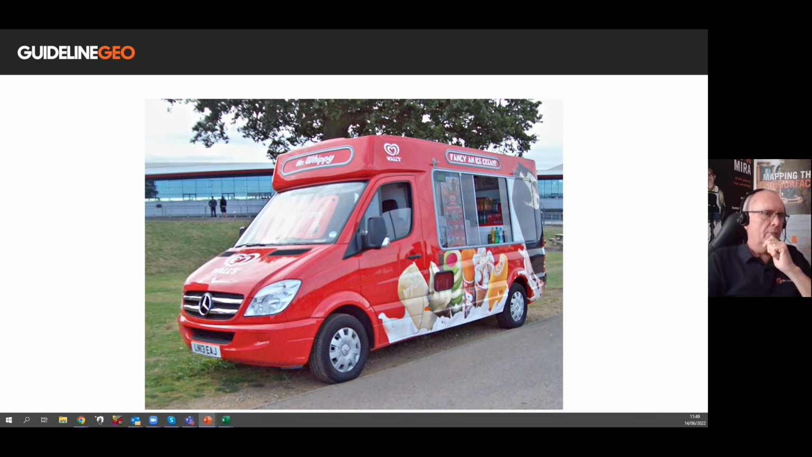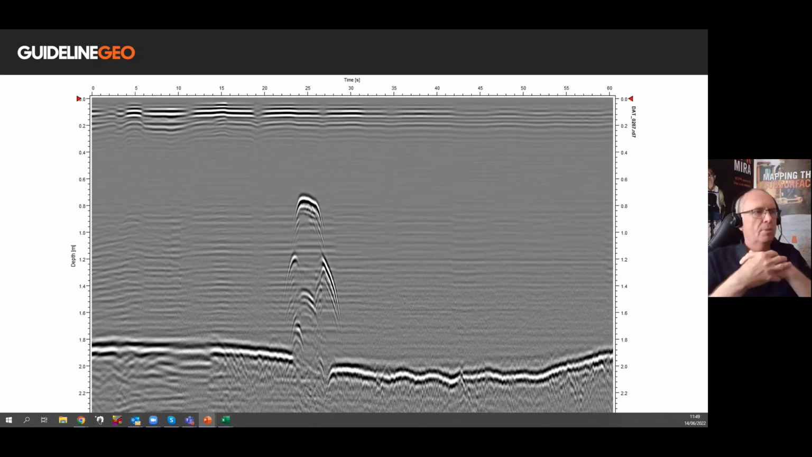But in this instance, the handbrake, the emergency brake, had failed, and it had dropped into the water. And if you've ever wondered what an ice cream truck or a vehicle looks like in the water, that's how it looks in the radar data itself. So just a slightly lighter note to finish off with.